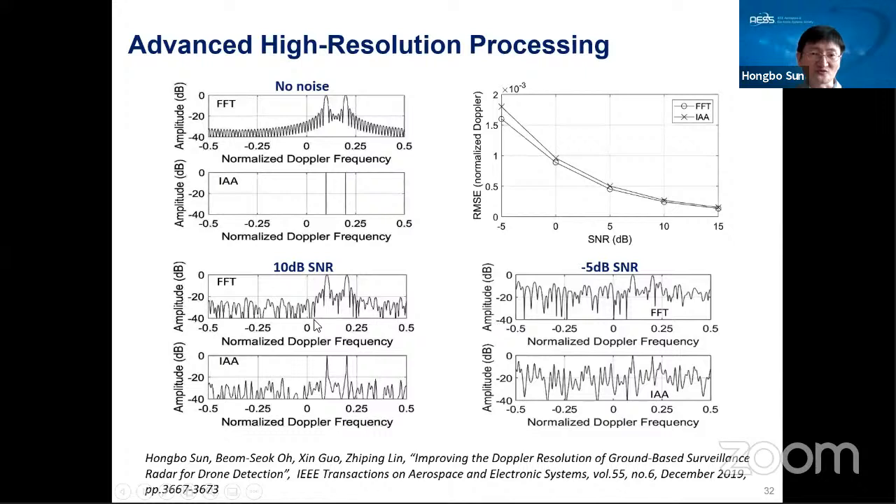Then the two figures at the bottom. The left one is the high SNR, 20 dB SNR. The right hand side is the low SNR, -5 dB SNR. You see for both cases, the IAA always gives a much higher resolution with just one snapshot. It achieves much higher resolution than the FFT. I also compare the root mean square errors of the Doppler estimation of IAA and FFT. You see they have almost the same accuracy.